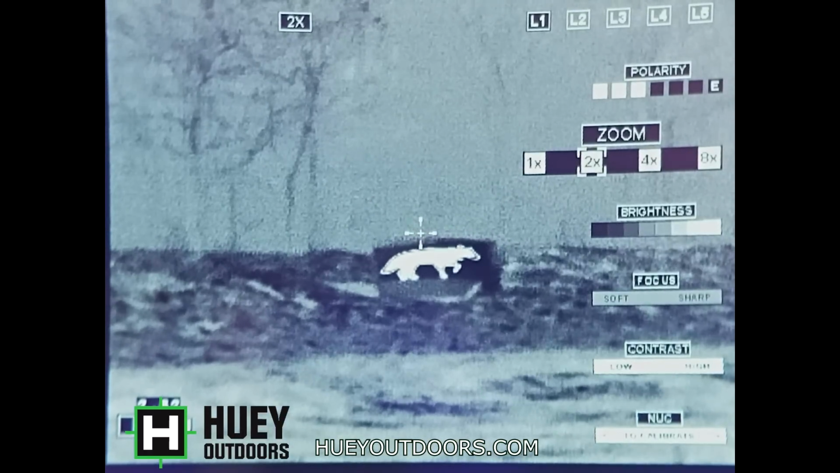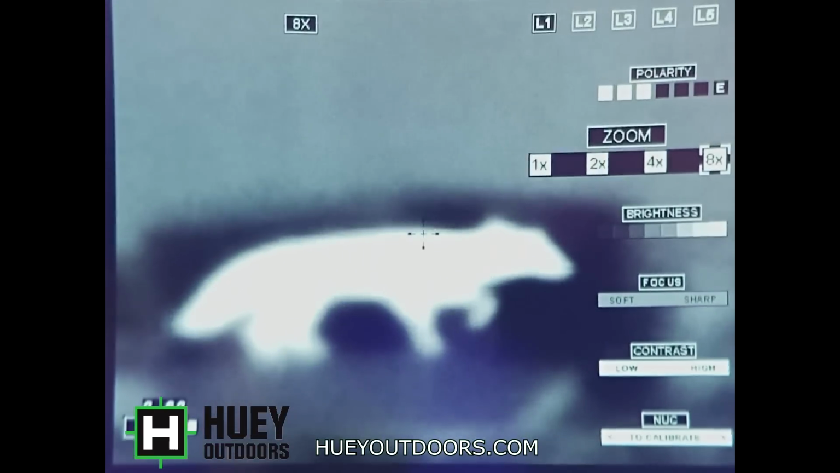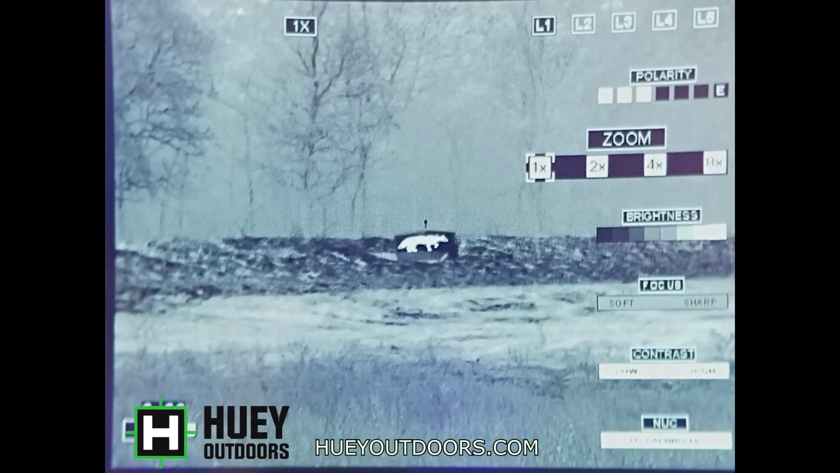So 2x, I mean, no problems taking that shot. 4x, 8x. I mean, you can even still see the ear with the lowest resolution at all. It is super windy as well, so that's why it's kind of shaking around there.